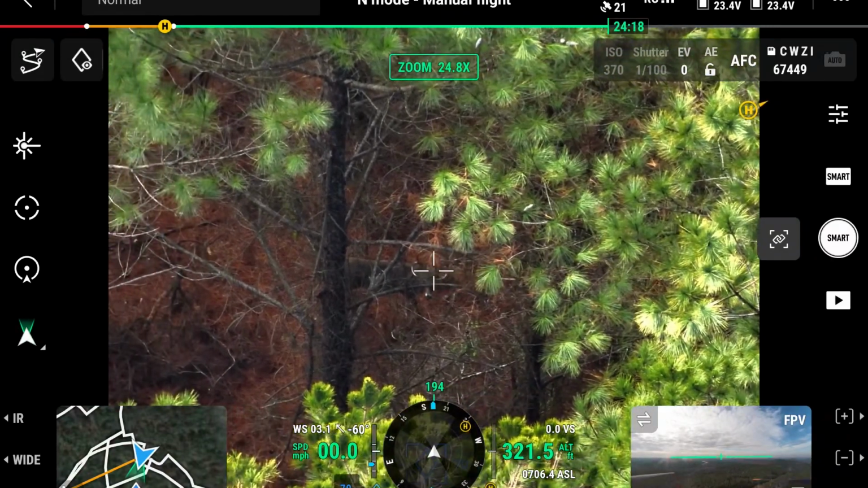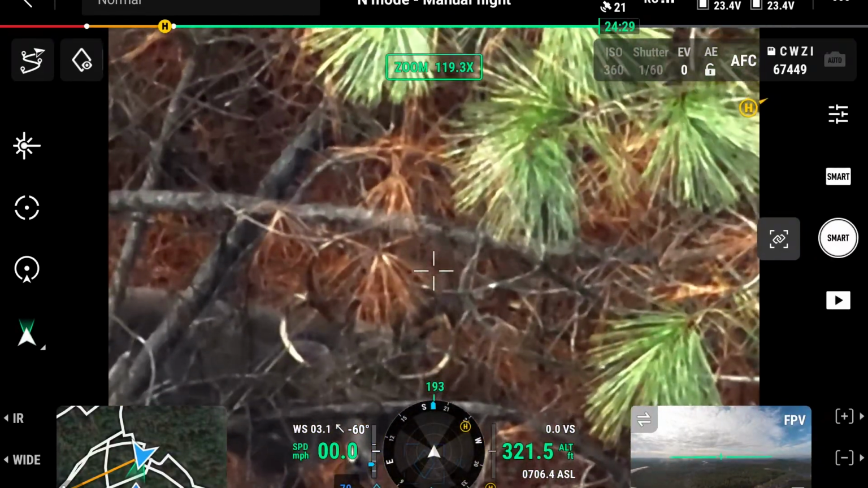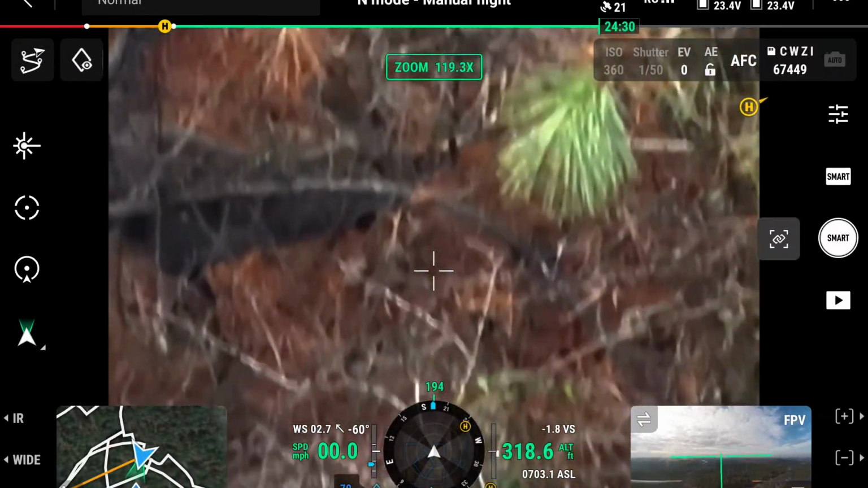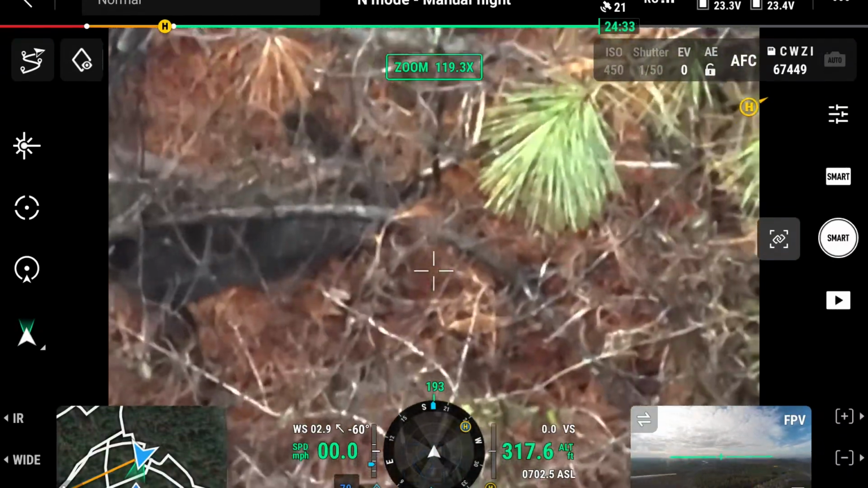There's the shooter. Woo, man, where he been at all year? Now this deer's only like 150 yards from me right now, by the way.